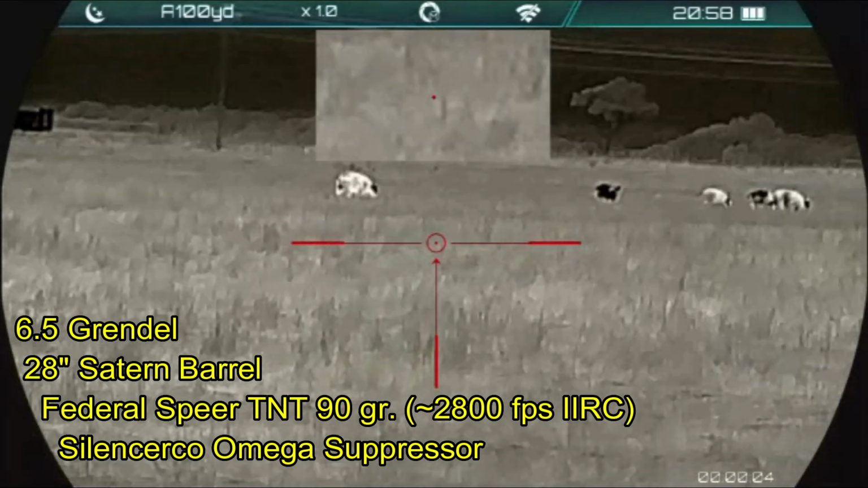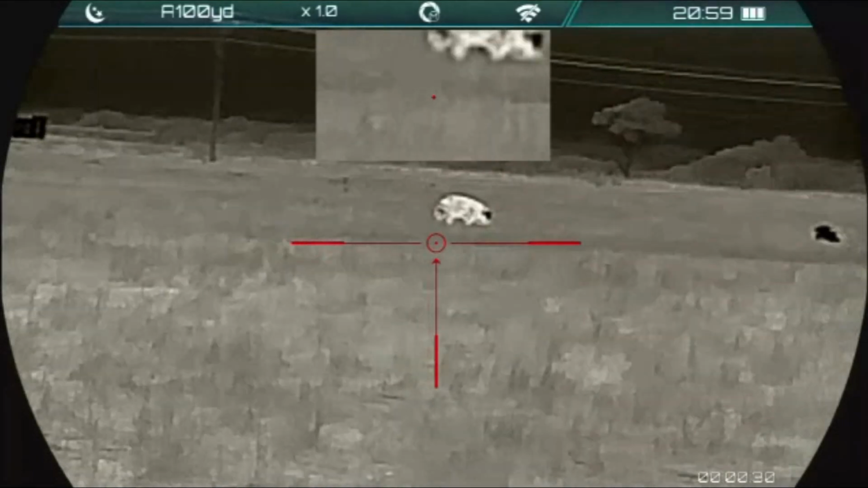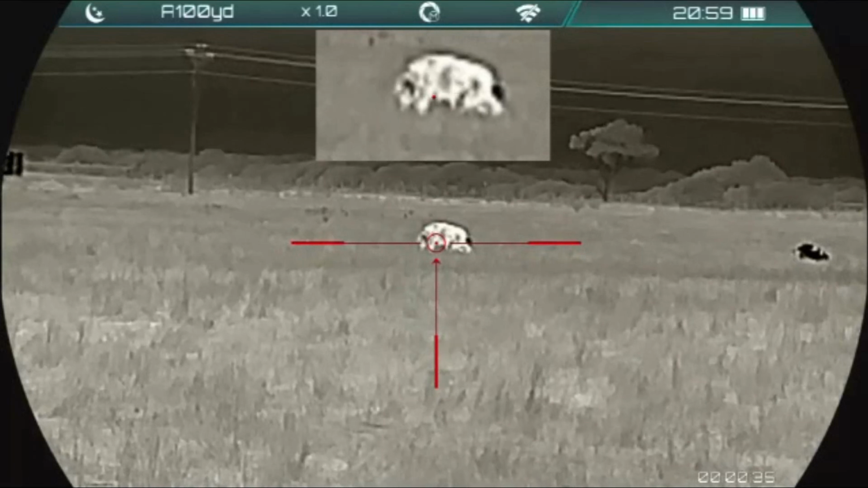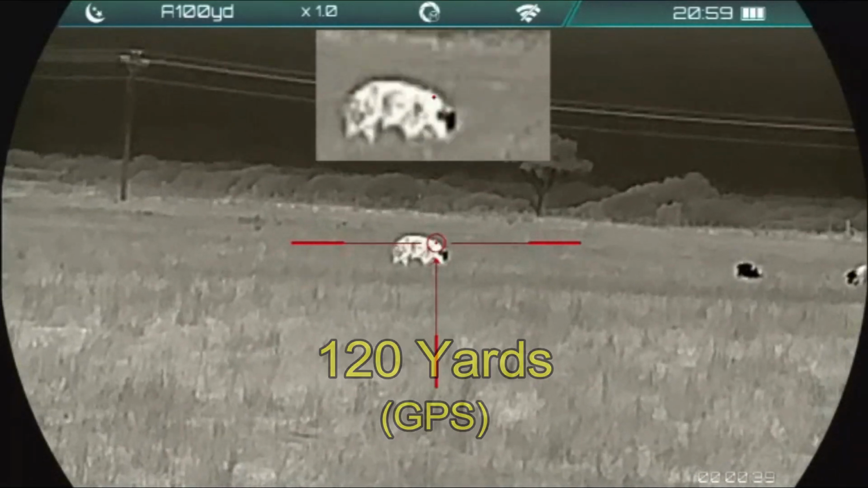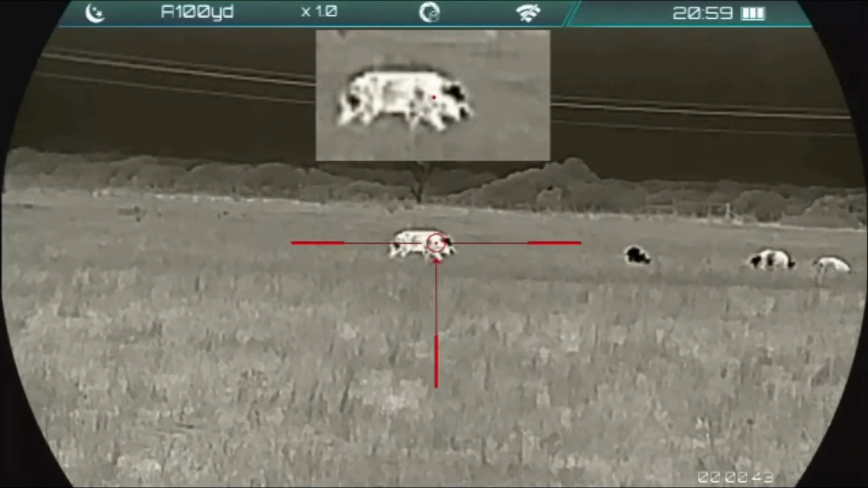Alright, I'm clear both directions. Hogs are out in the middle of the field. I'm going to go ahead, move up one last time, and I'm going to take the trailing hog, which as it turns out is going to be a nice big boar. Would like a sow, but the boar will work.